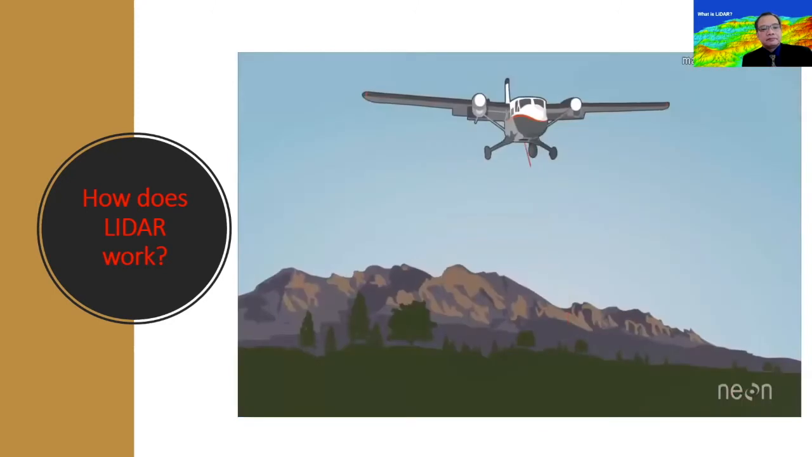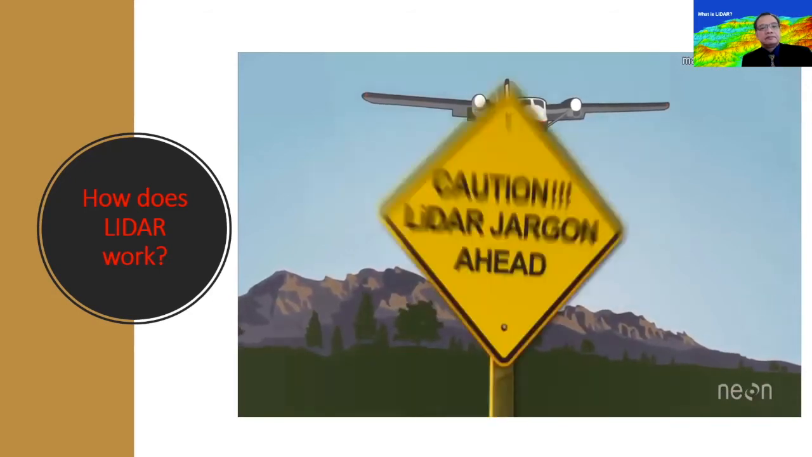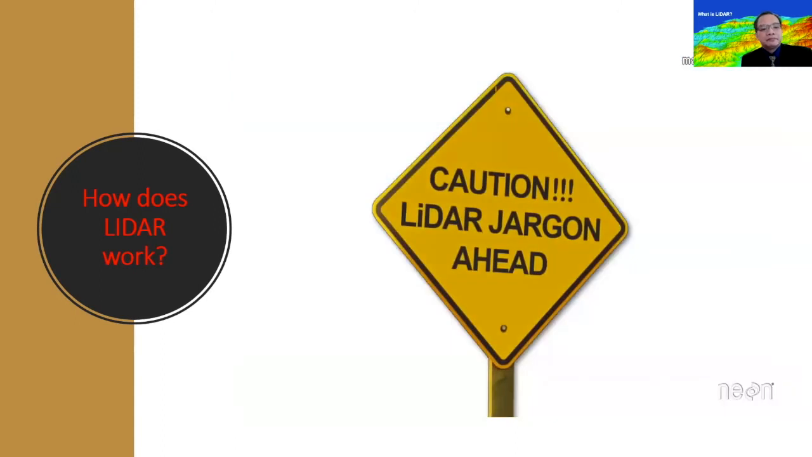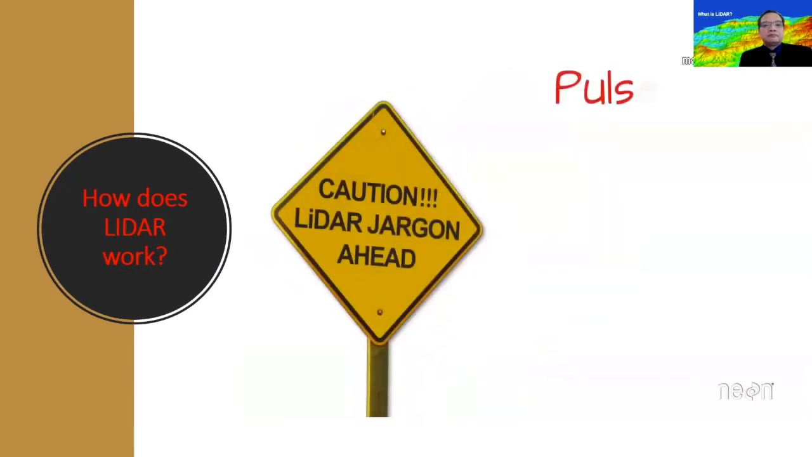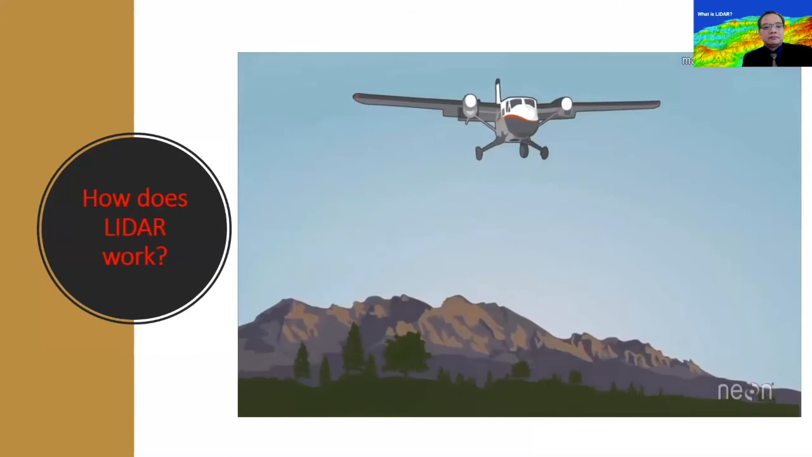Well, the laser in a LIDAR system scans the Earth, actively emitting light energy towards the ground. Now, before we go any further, let's get two key LIDAR terms associated with this emitted light energy out of the way, so we can speak LIDAR and all. First, let's define the word pulse. A pulse simply refers to a burst of light energy that is emitted by the LIDAR system. And second, let's define the word return. Return refers to reflected light energy that has been recorded by the LIDAR sensor. So pulses of light energy travel to the ground and return back to the LIDAR sensor.